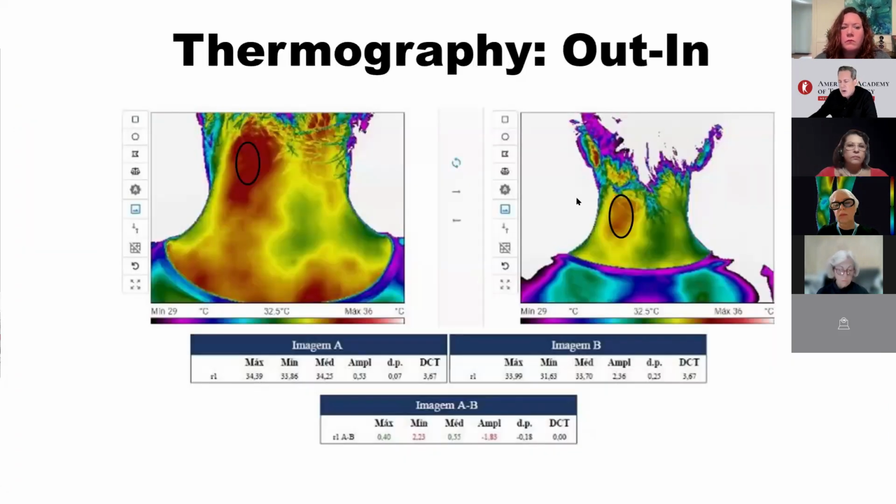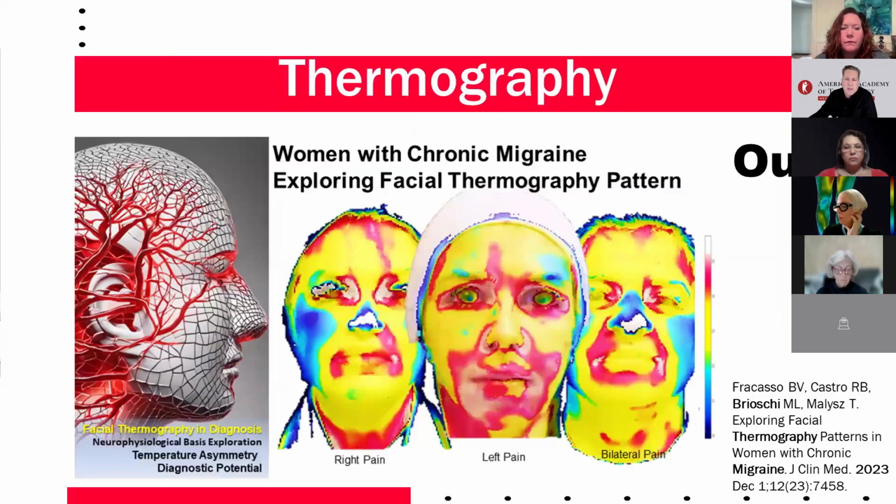In classical out-in thermography, the most common method is measuring temperature differences between opposite sites. You select a region of interest, compare it to the opposite side, and subtract the average temperature difference. This is called calculating the delta, to record the variation between two values. But this is very basic. It's just a subtraction. There's no statistical analysis involved. But it's important, but we can do much more, actually.